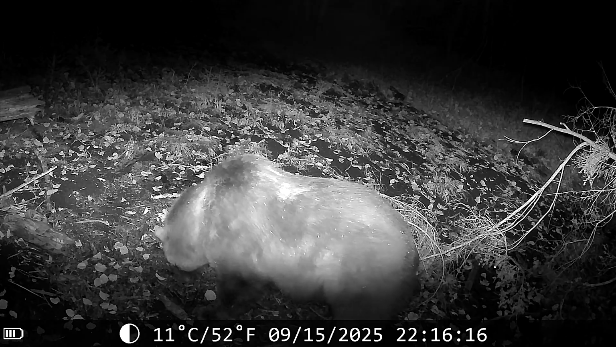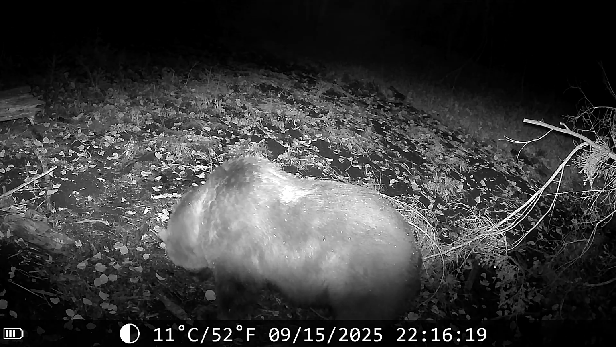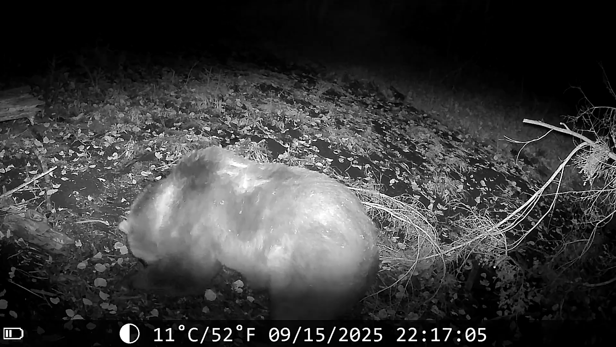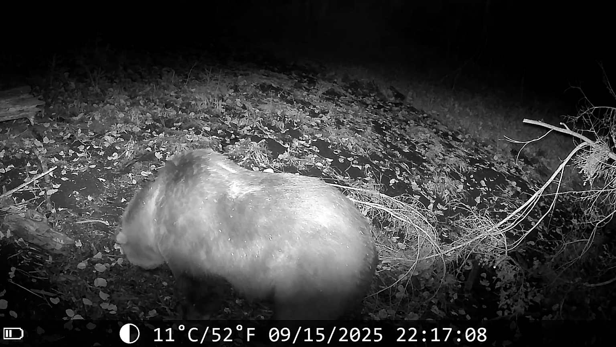Most of these were smaller bear, some of them maybe 4 inches across the front paw, and some of them maybe up to 5 or 6. So they're all leery of that big boy when he comes by. He kind of runs everybody off.